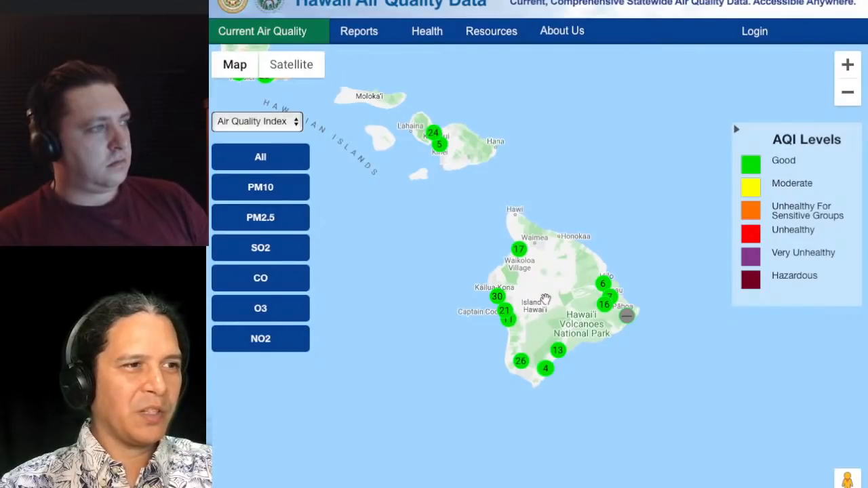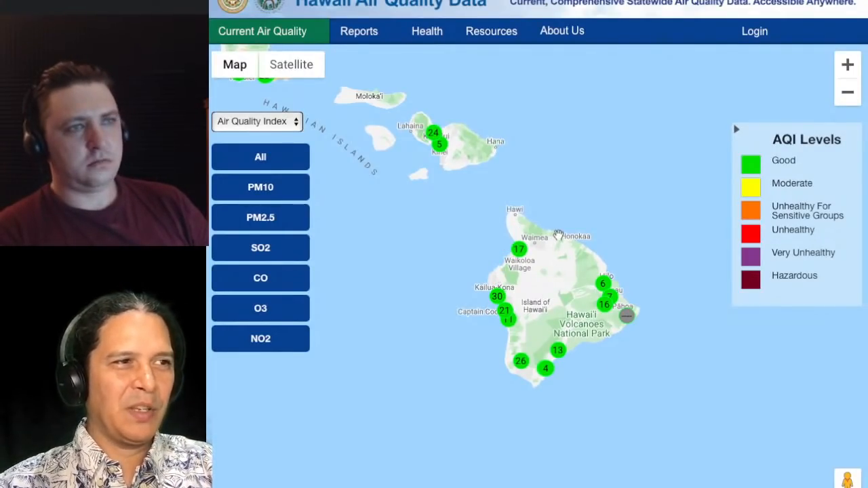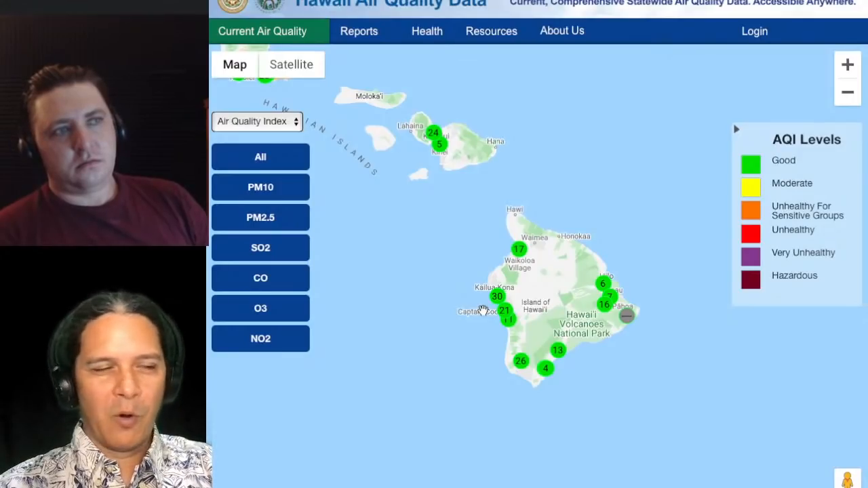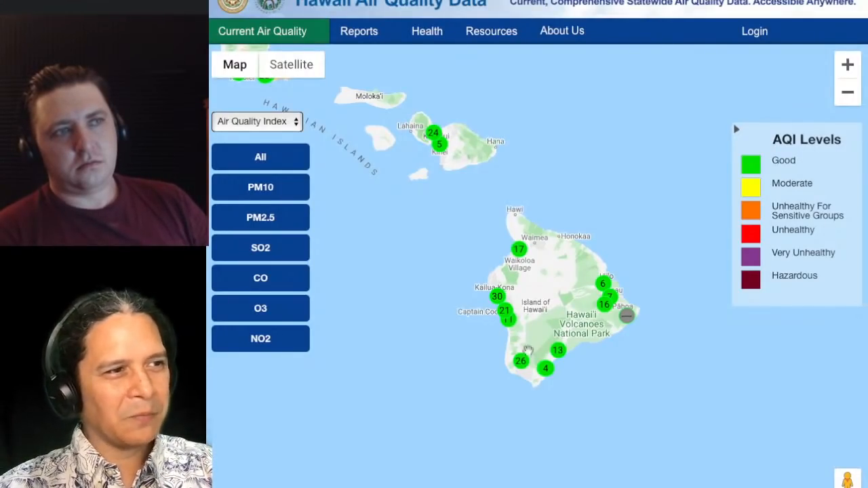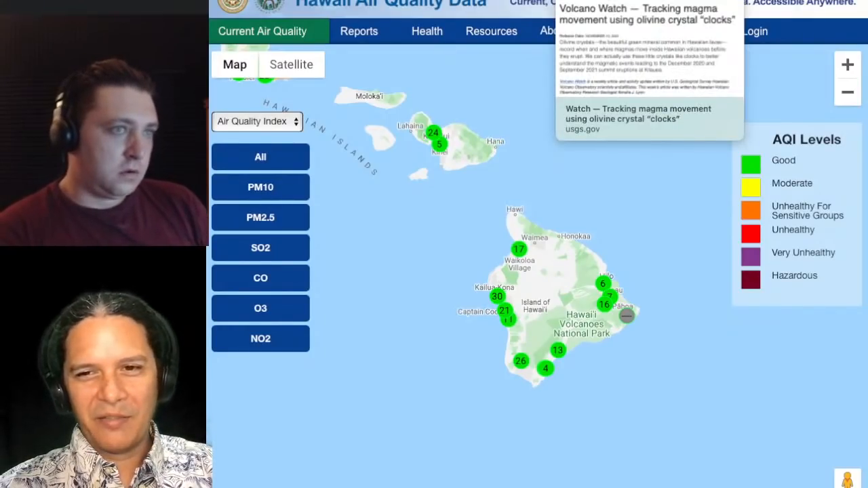For most people, unless you're in a sensitive group, it's maybe a slight nuisance, but it could also make for more colorful sunsets and that kind of thing. So just looking on the bright side a little bit there, because it looks like the VOG is going to keep coming out.